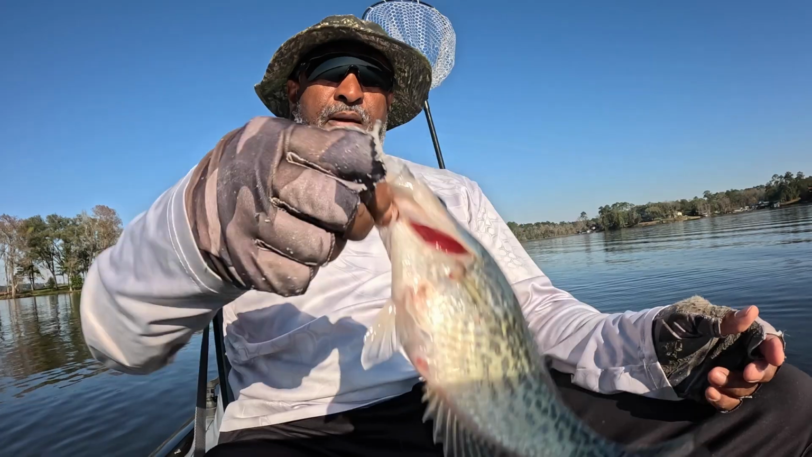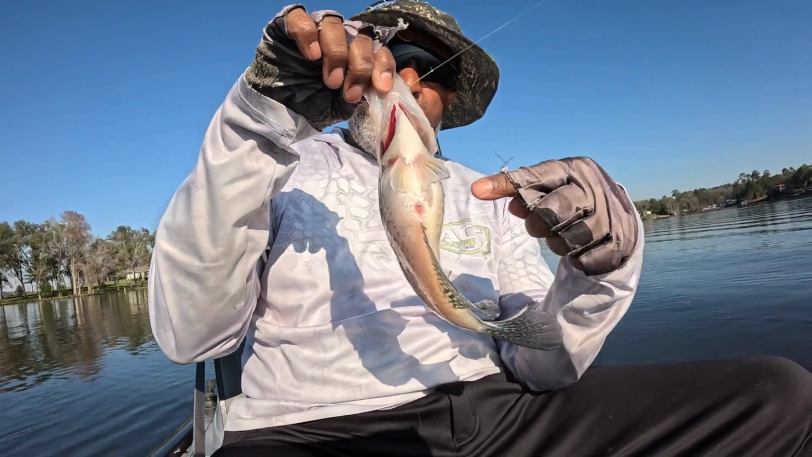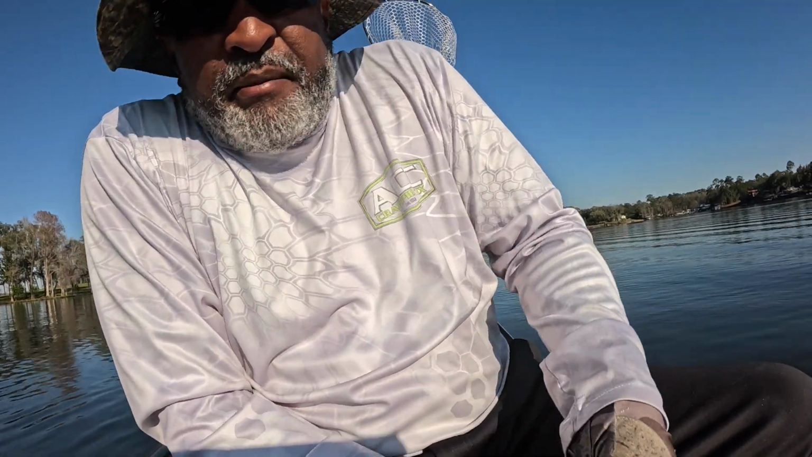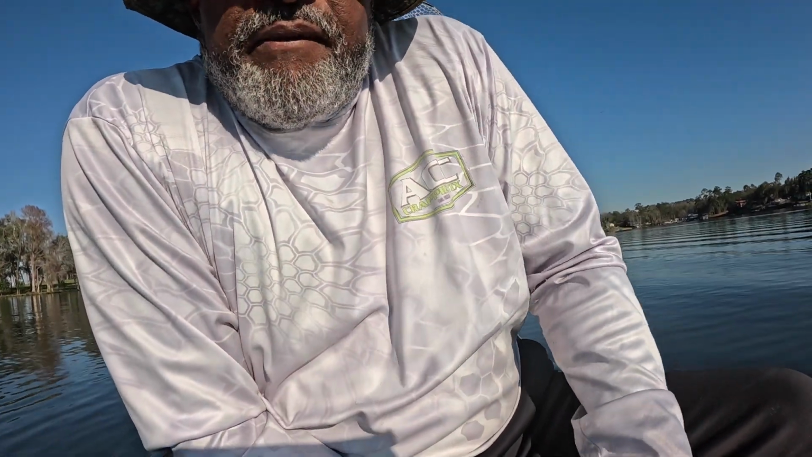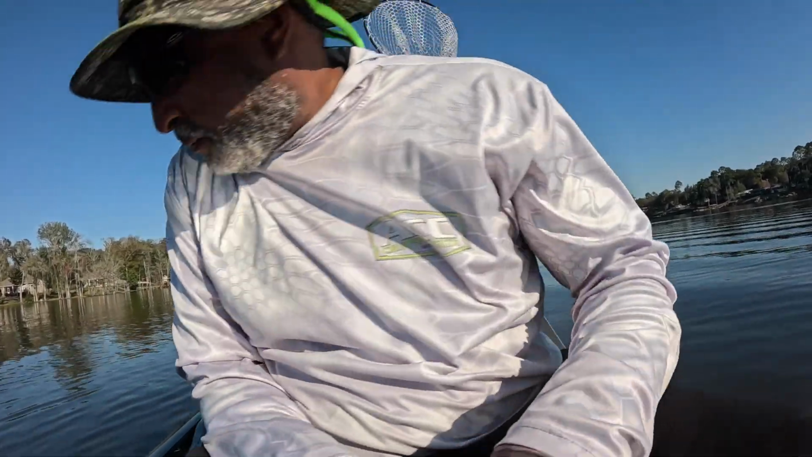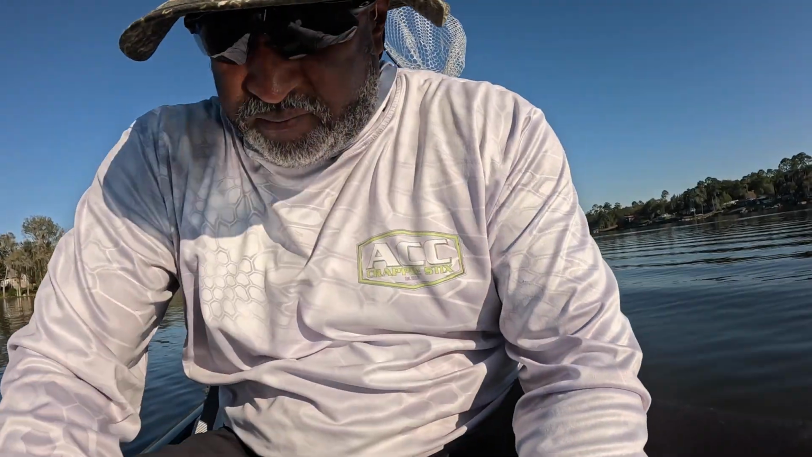Guys, look at here. Now, once again, look at that fish. Look at the belly on that fish. That fish has not spawned yet and is still out here. I mean, all these fish right now out here by the mouth of the creek. Now, let me see if I get this hook out. Probably the next full moon, folks. That will need some pliers.